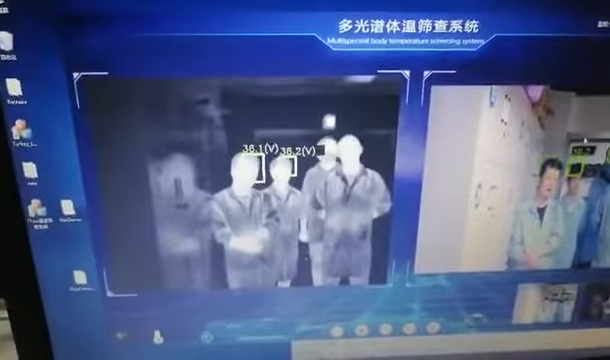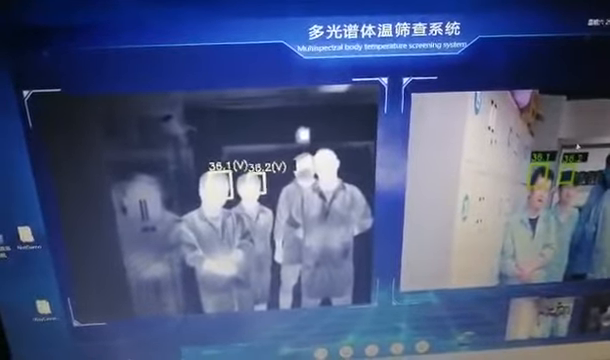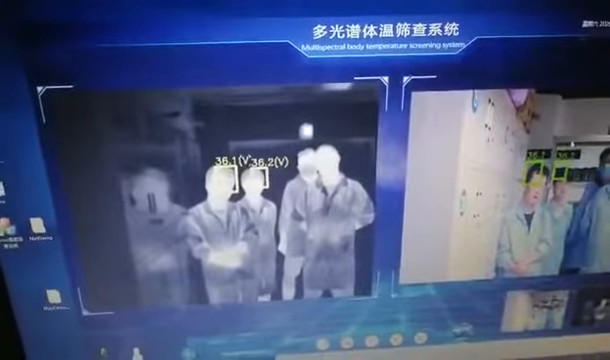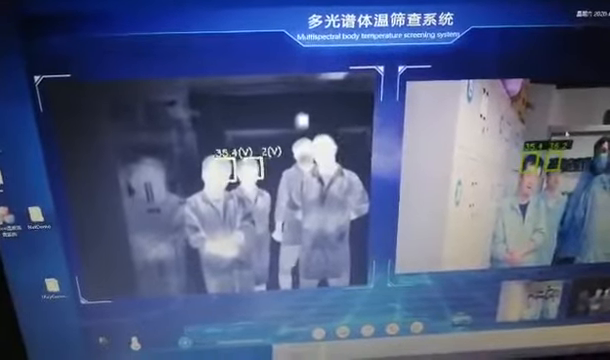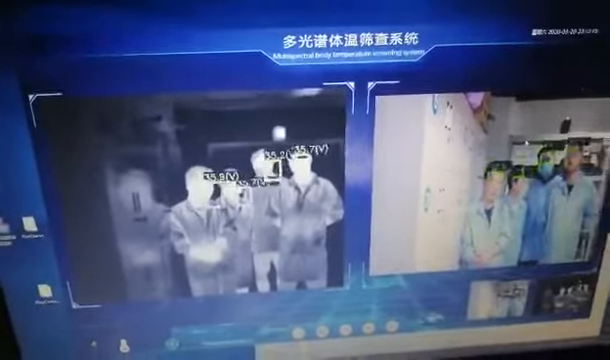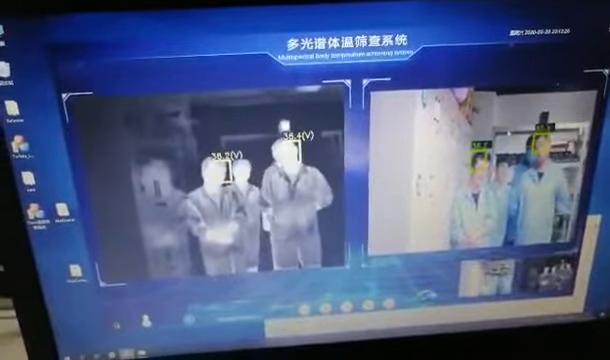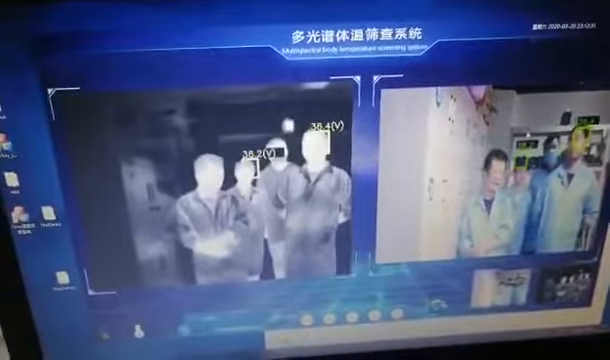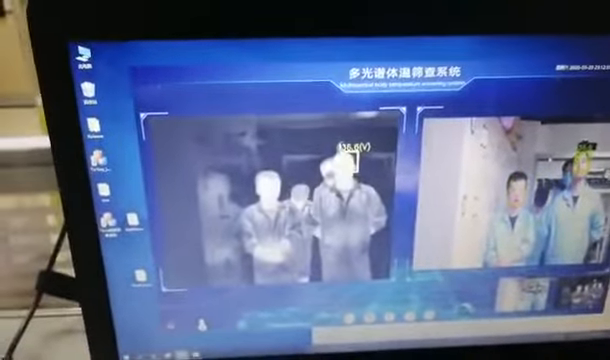Also, we are using intelligent alarm supporting temperature threshold setting and automatic screening warning mechanism, real-time alarm for abnormal body temperature. The images very, very clear, and it is non-contact temperature measurement. Reduce the risk of cross-infection.